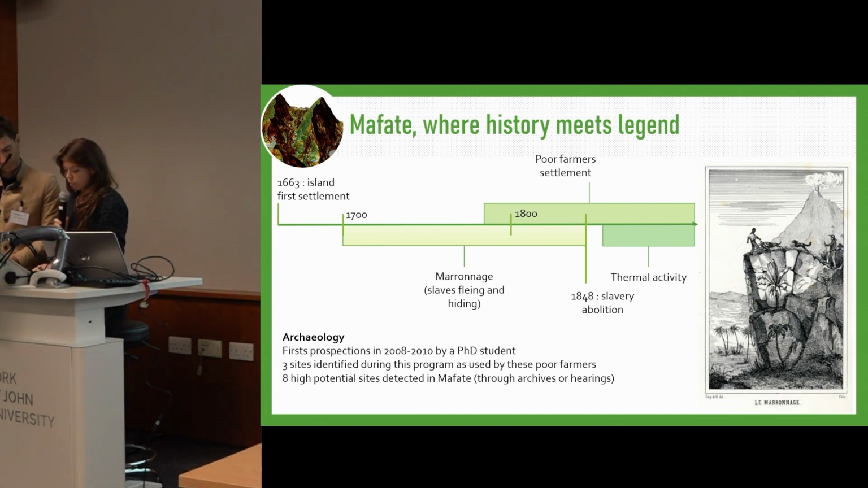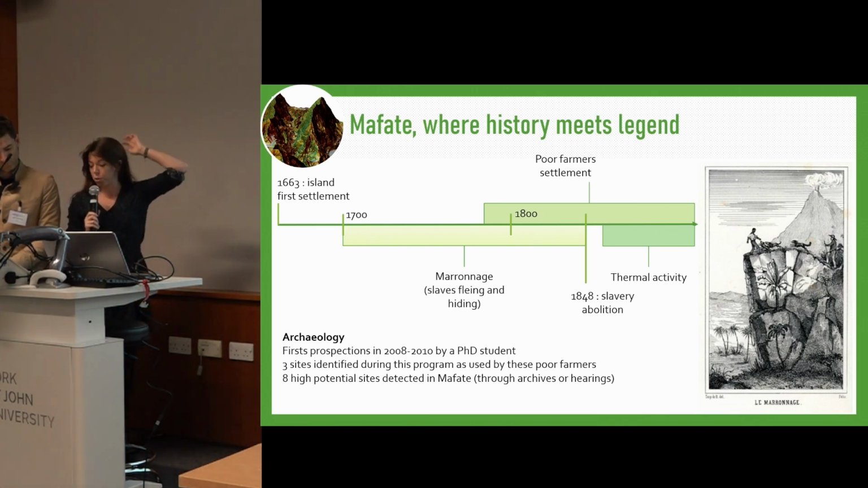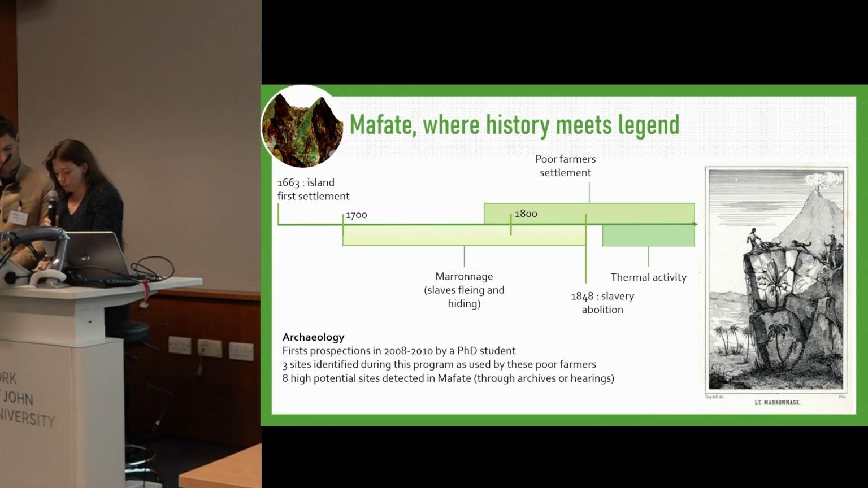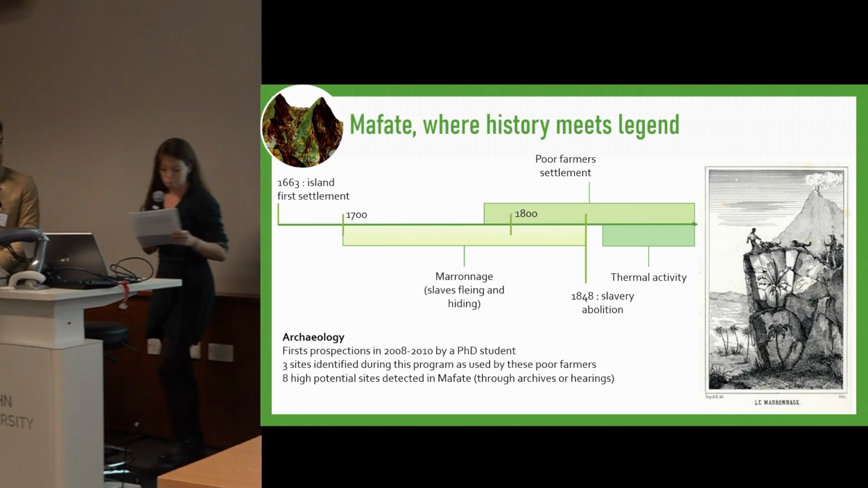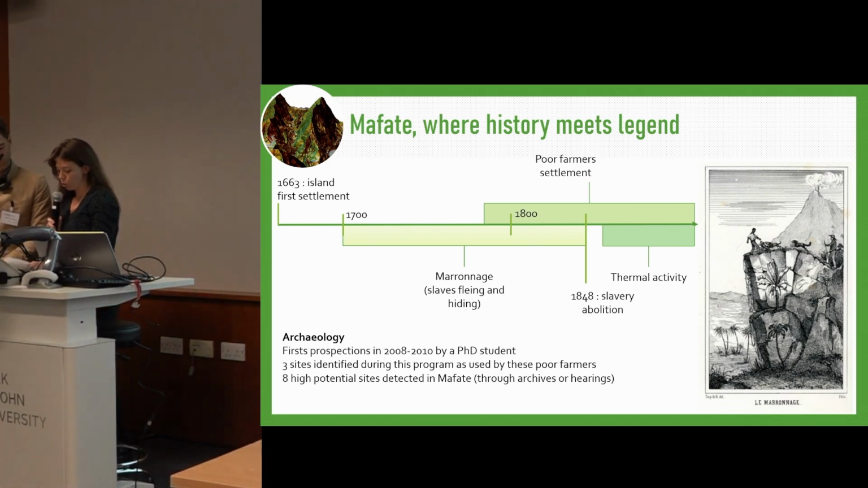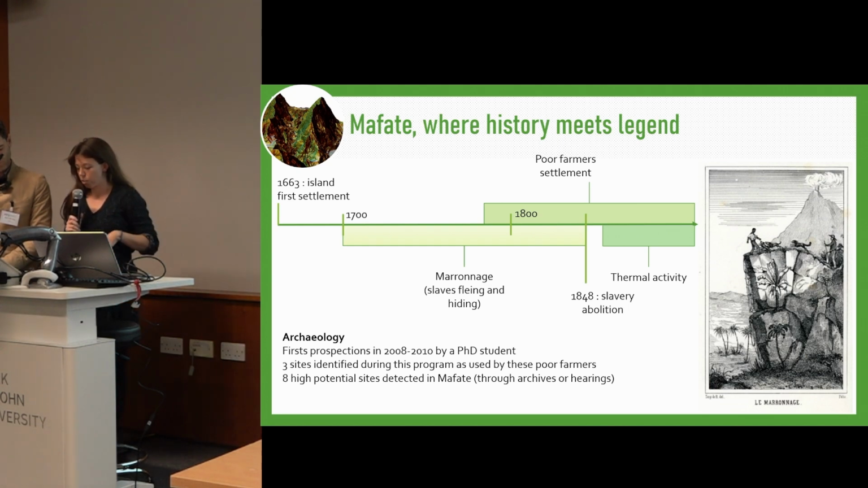During the 19th century, poor farmers started to settle in the heights because they were unable to afford a living on the seashore, so they tried their luck in the heights. And after the abolition of slavery, we can see sanitary tourism thriving for a few years, as a thermal spring was used to cure almost everything at the time.